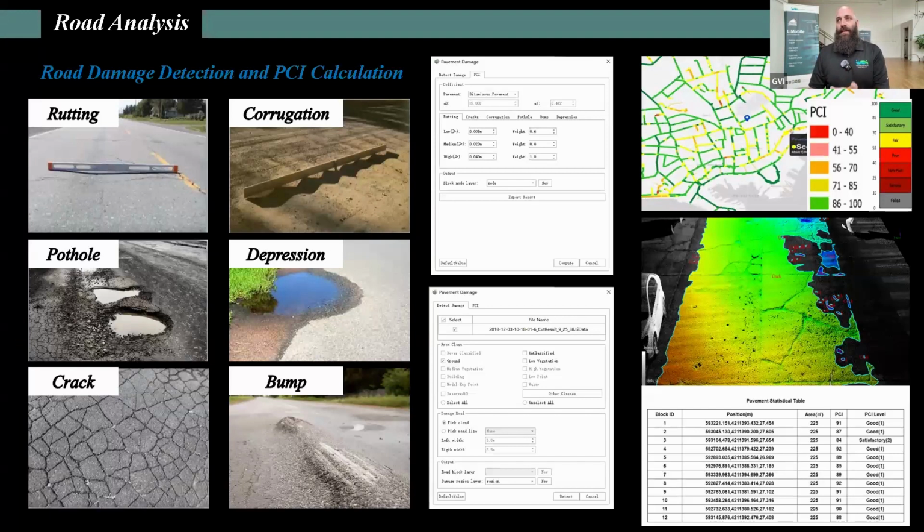As mentioned earlier, we have different systems that provide different levels of accuracy. So our LiMobile M1 Pro is high accuracies of sub-centimeter, allowing for that type of really accurate PCI calculation, really accurate road analysis. And then in LiDAR360MLS, it gives you the ability to run those reports based on rutting, cracks, corrugation, potholes, depressions, bumps. You can choose the width and the length and the height of these features so that it is very specific to your needs and very specific to whether or not these need to be handled or taken care of sooner than later.